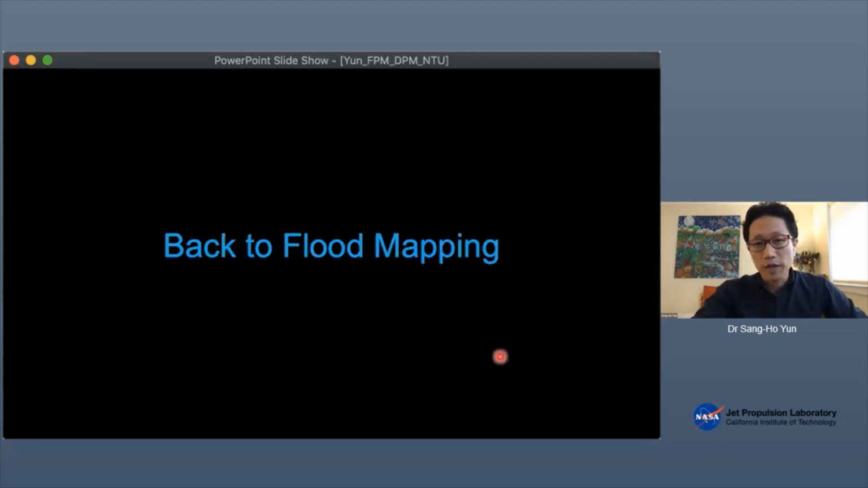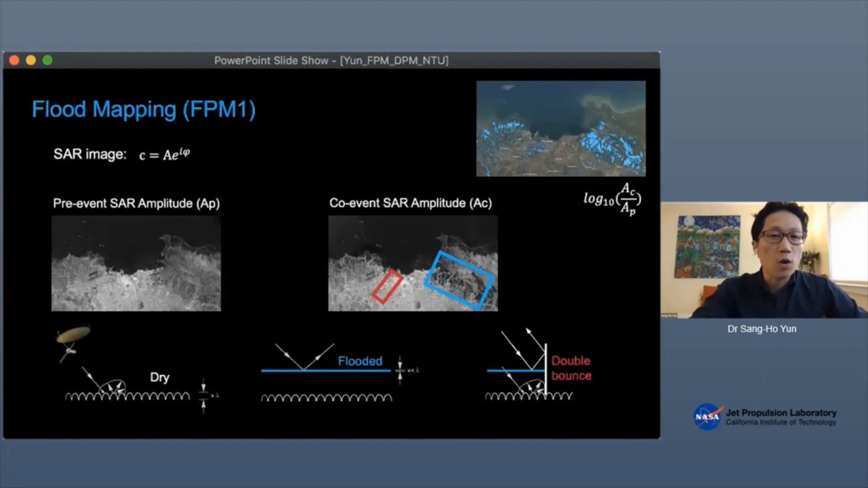Now back to flood mapping. So you may have wondered how this map was generated. Remember, you saw this flood map. The SAR image is a two-dimensional array of complex numbers. So each element, each pixel, is composed of two parts, real part and imaginary part, or you can make it amplitude and phase.